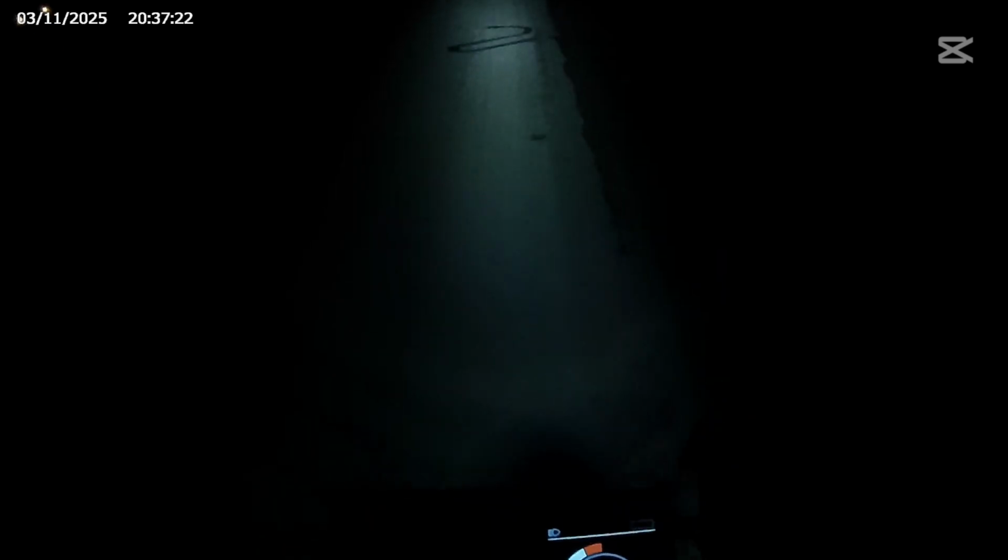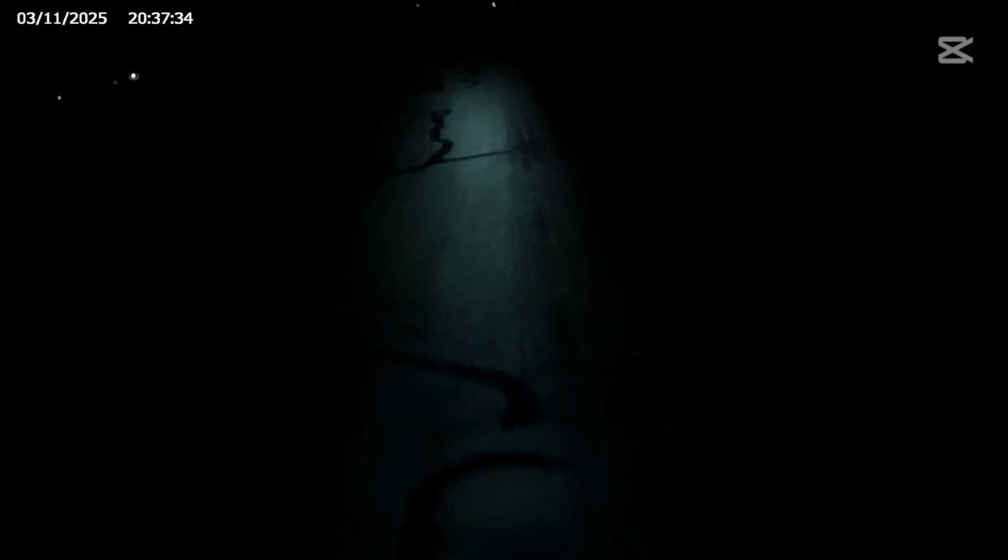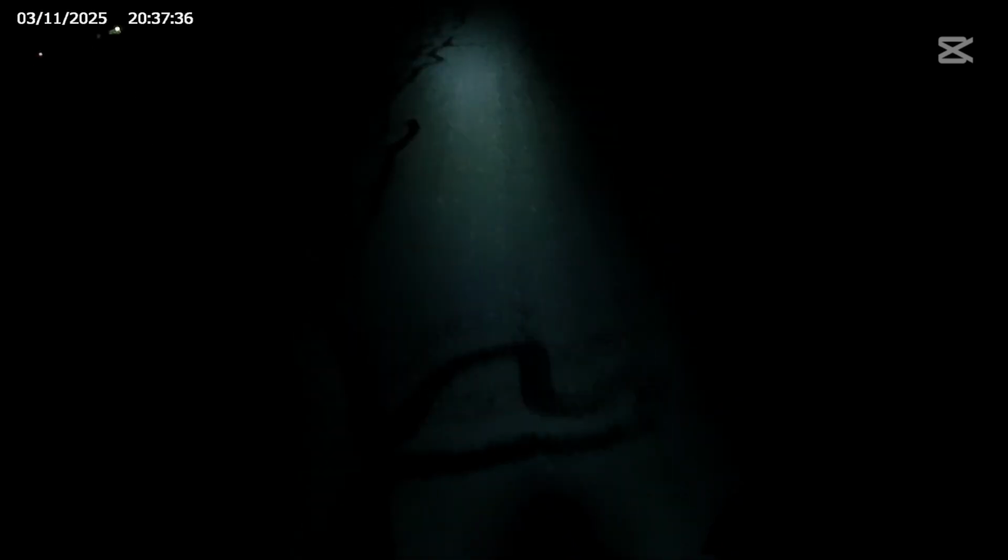Why is it only doing 16 miles an hour right now? Come on, bike. Come on. I know it's a little windy, but it's not that bad. Come on. I still don't understand why the bike is indicating the battery's dead when I know it's not.